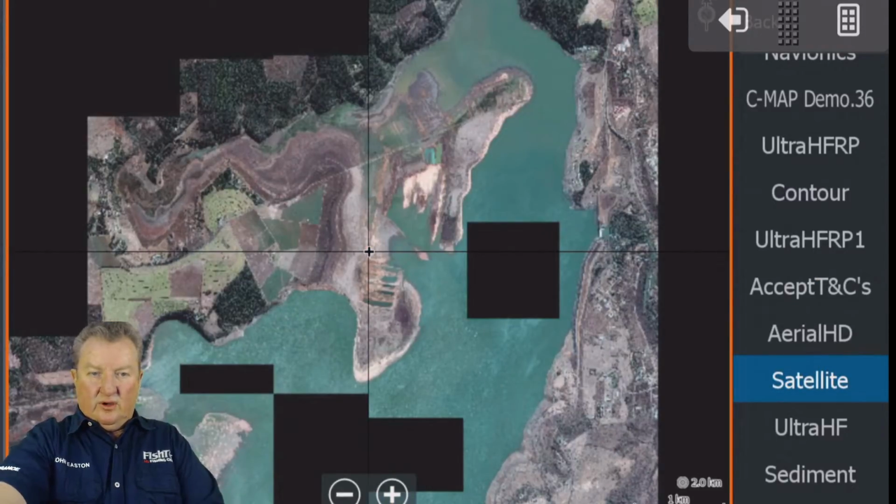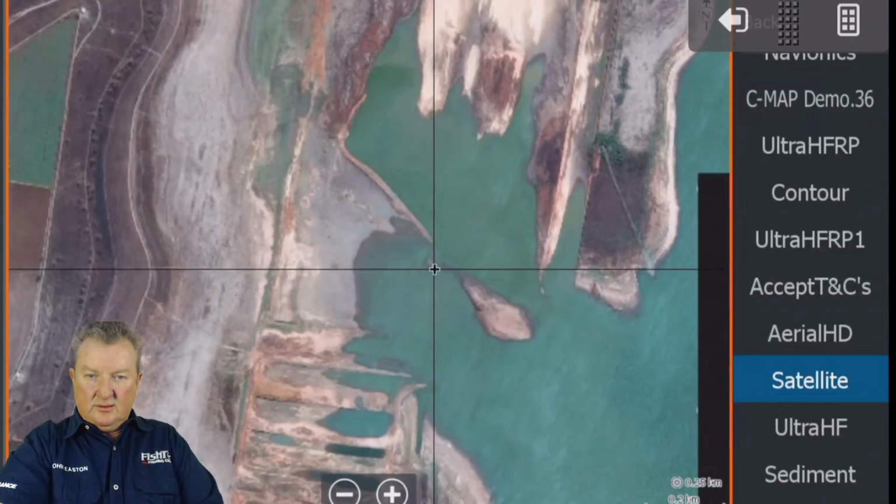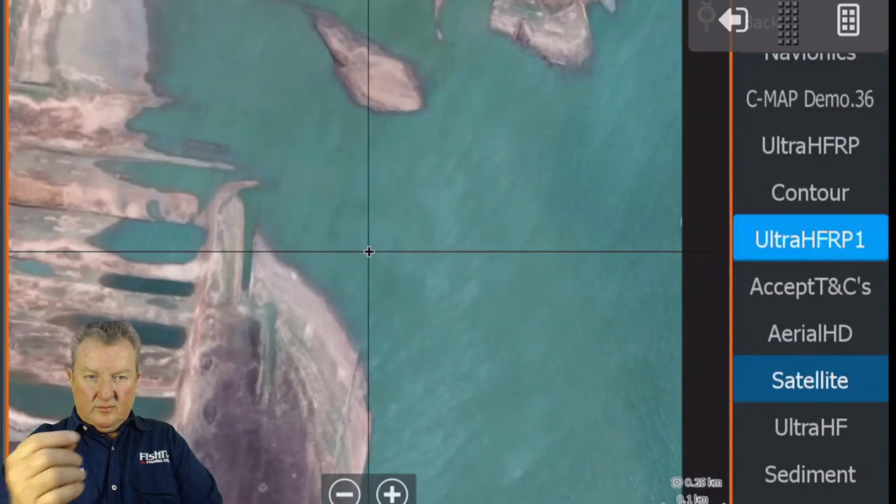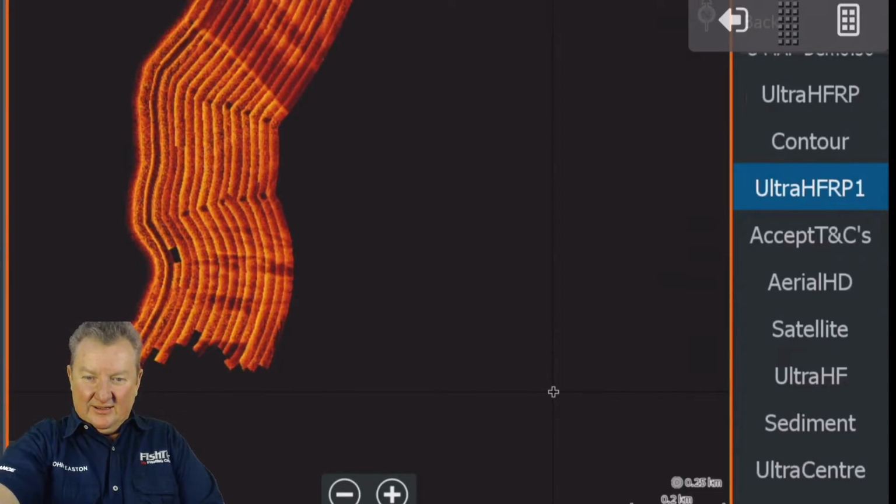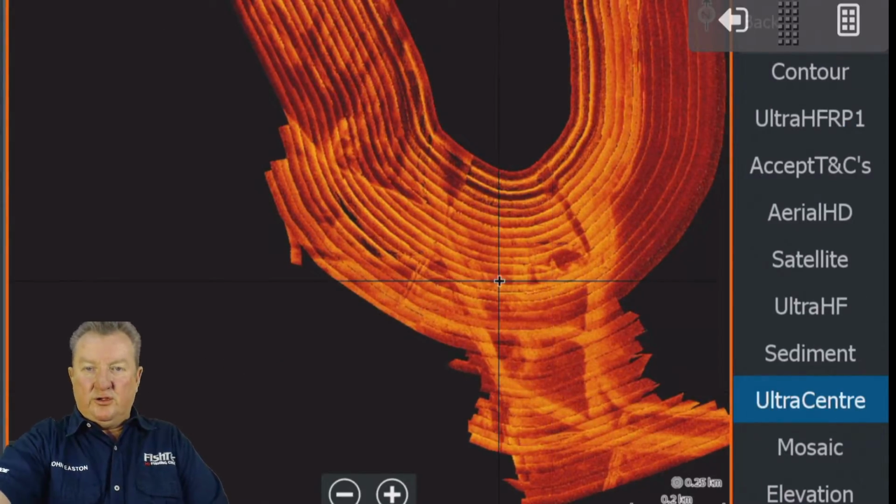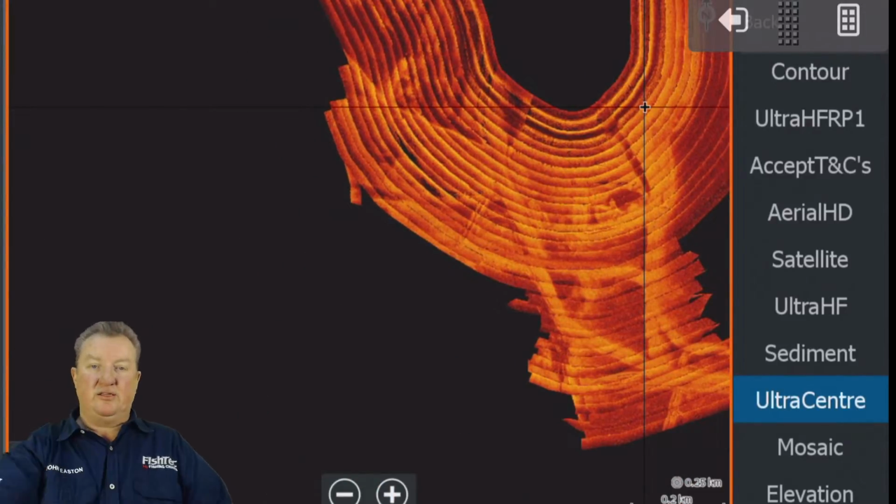Obviously, like I said, I've done the whole thing. But where is it? That's the secret. If you look at this area here, there's one there. Now I've got to find it. Ultra Center. Okay, here we go. I just want to show you this. Look at all these passes and how perfect they are. These are the two areas that I've done so far, and I'm busy on the Spurwing area as we speak.